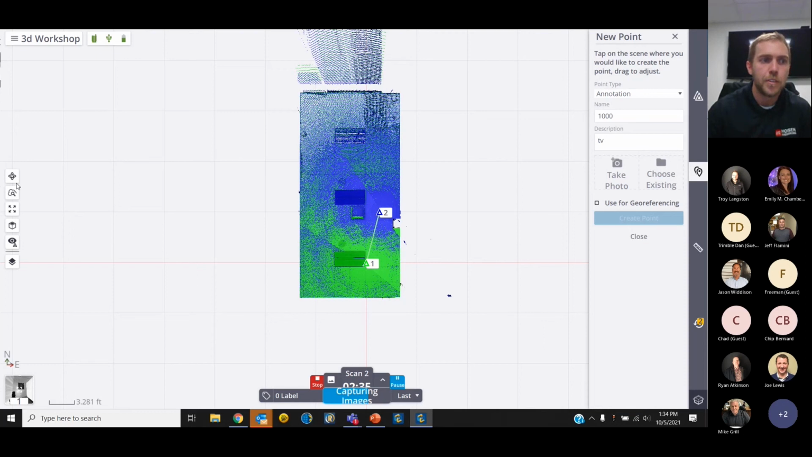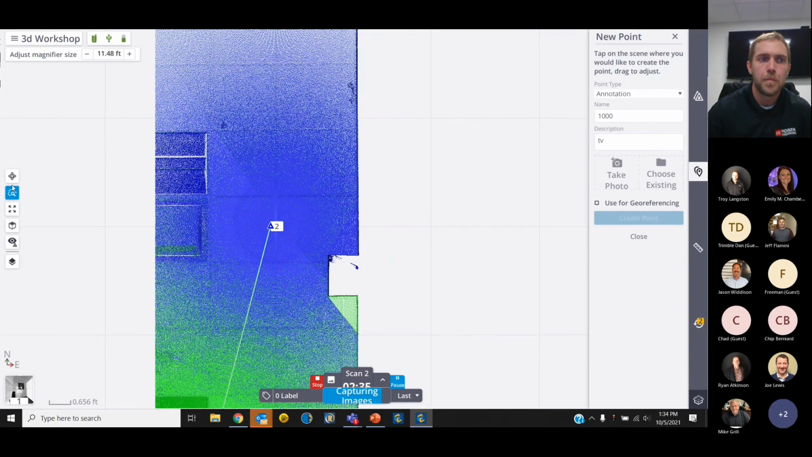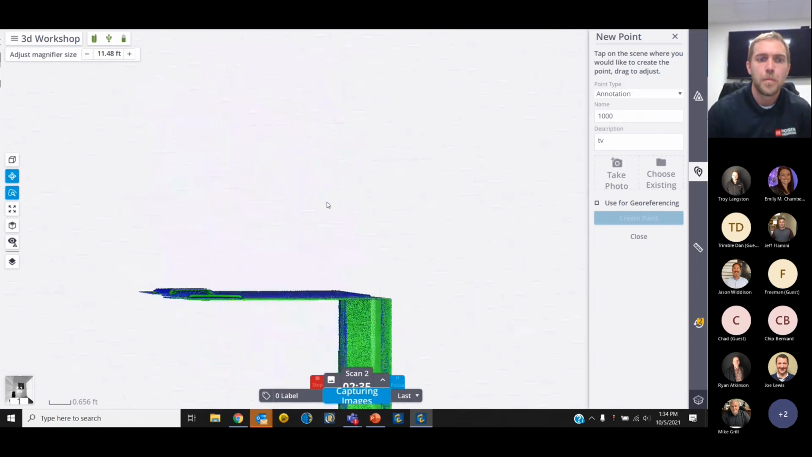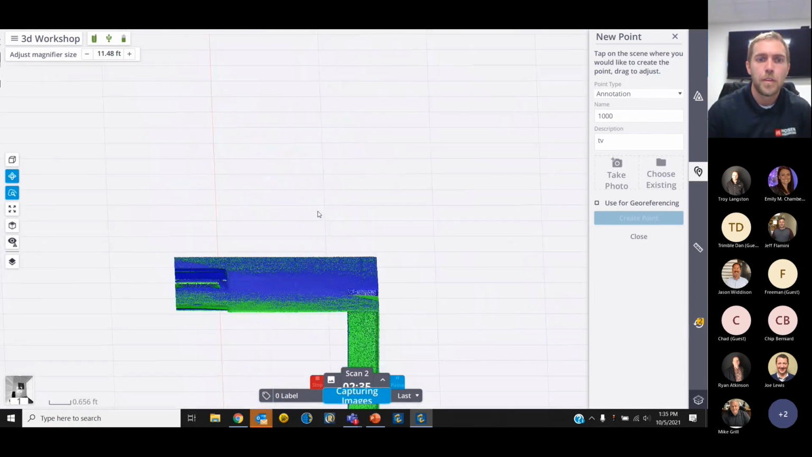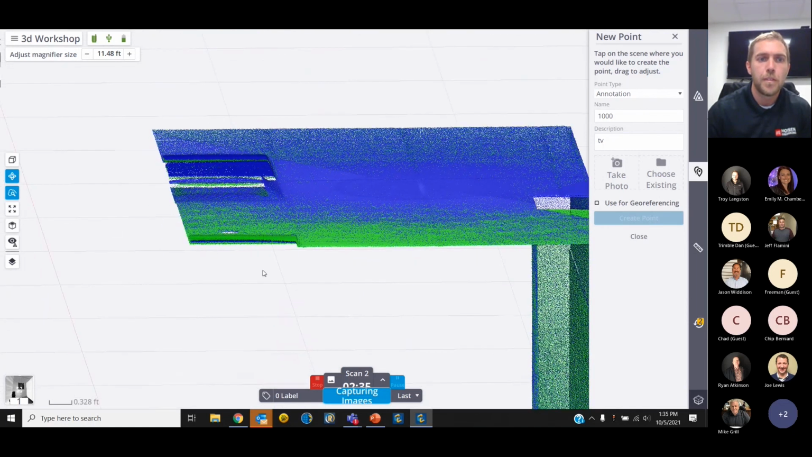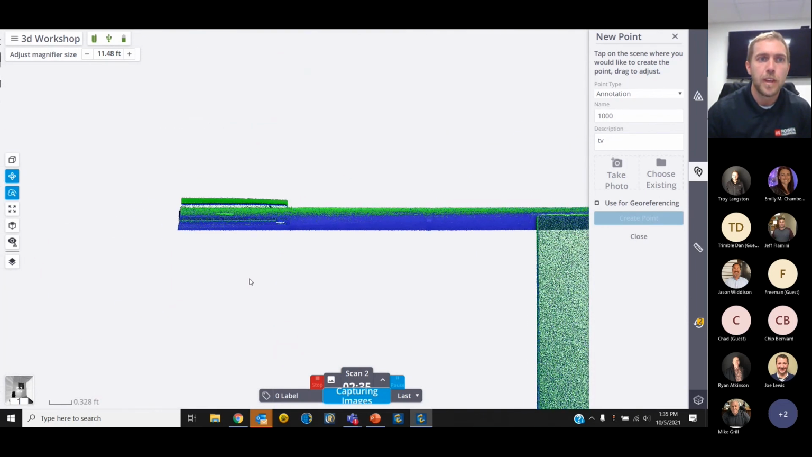So what we are going to do is check out our overlap between the two scans.